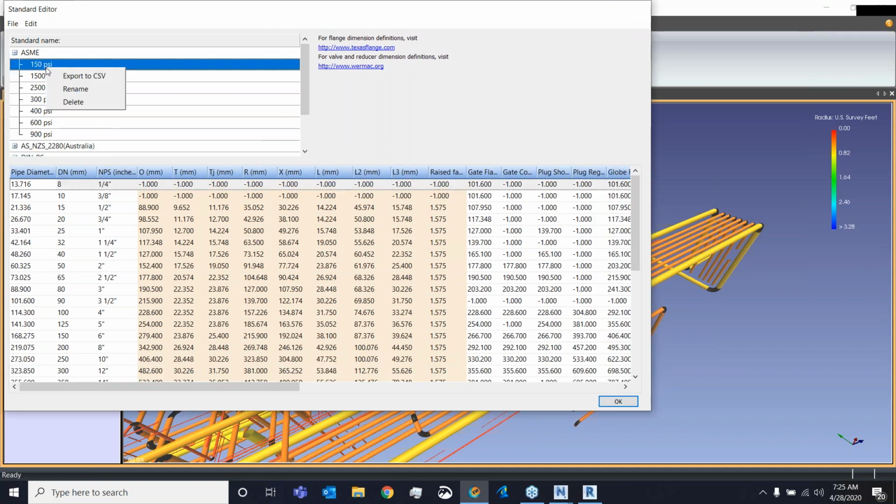And number two, I can actually right click on one of these and there's an export to Excel. That way I can bring this into Excel and then use this as a template to create my own custom specs for use for standardization inside of Edgewise. Speaking of that, let's actually talk about how to apply that spec to the model.